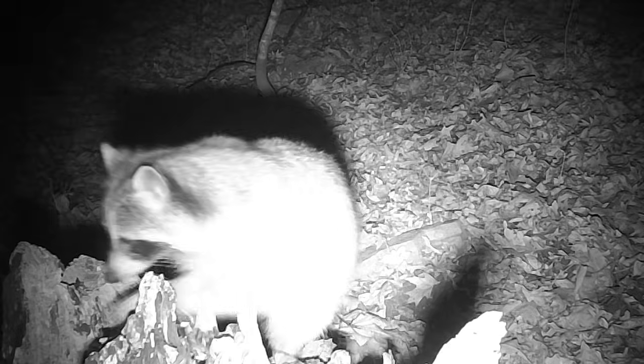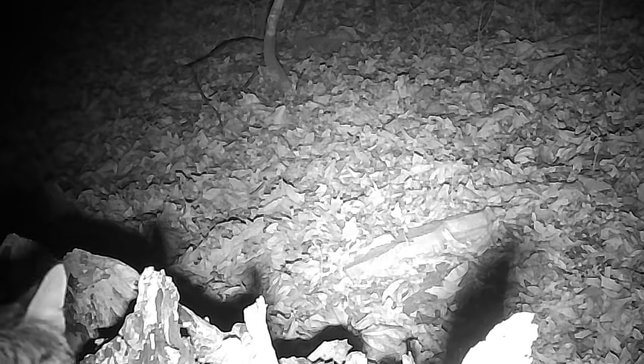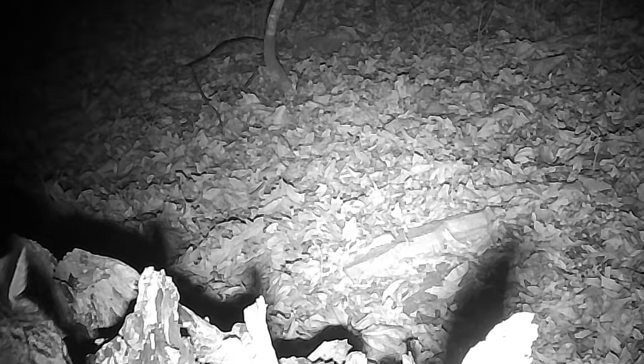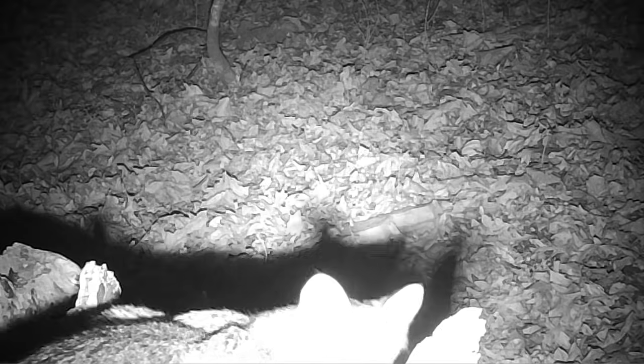The old coon, he's climbing across the stump. And here is a bobcat. How do you know that? Look at the white on the back of its ears. That's the sign of a bobcat. Looks like a young one. You can see the back of its ear right there is white. And you can see its tail here when it goes over. That's a little young bobcat. Ain't they pretty?